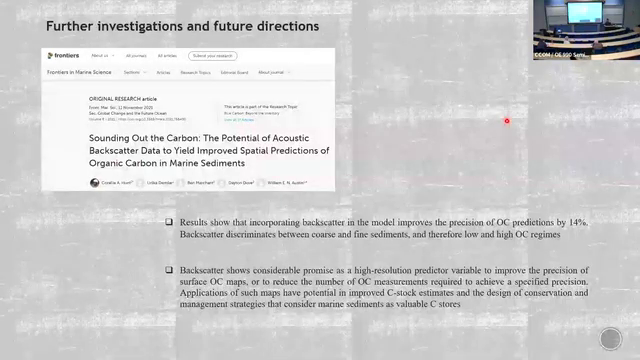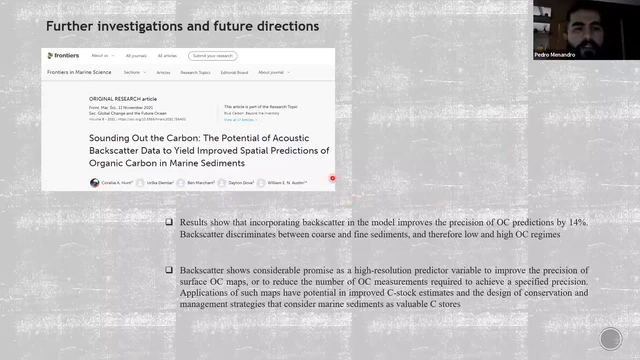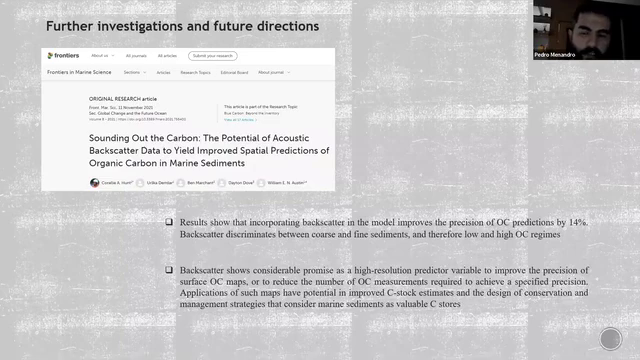And here one more example. The authors analyzed the potential of acoustic backscatter to predict organic carbon. Actually, in this paper, there is not that much improvement by using backscatter, but it's important to investigate if it would be possible to extract more information with multispectral in this context.